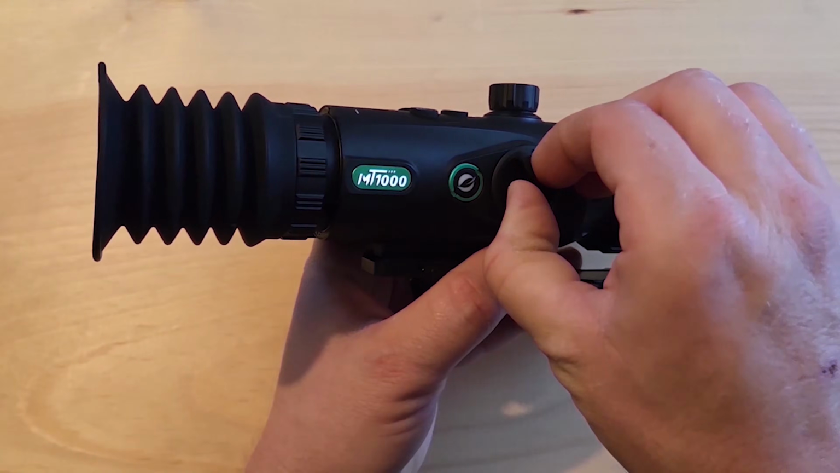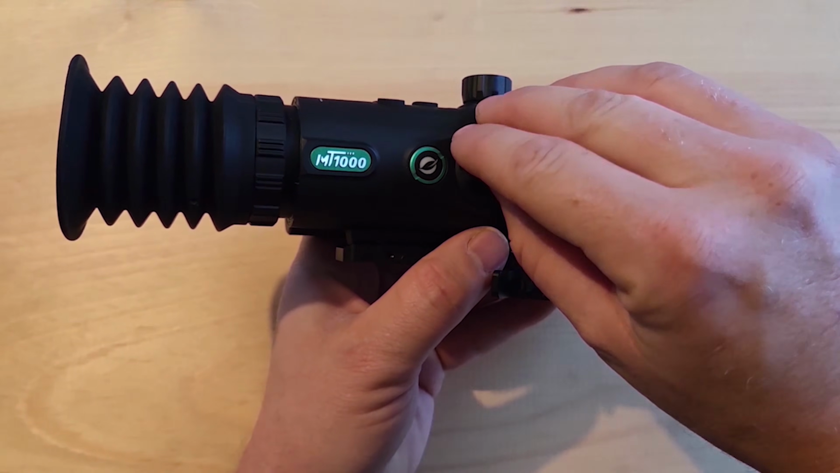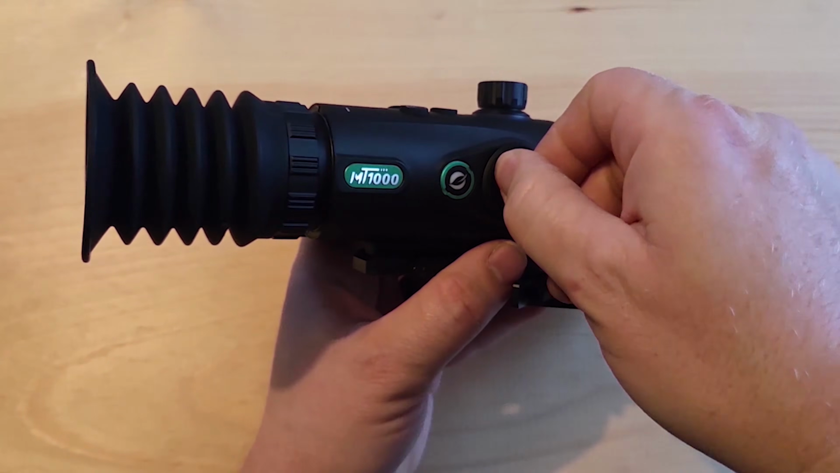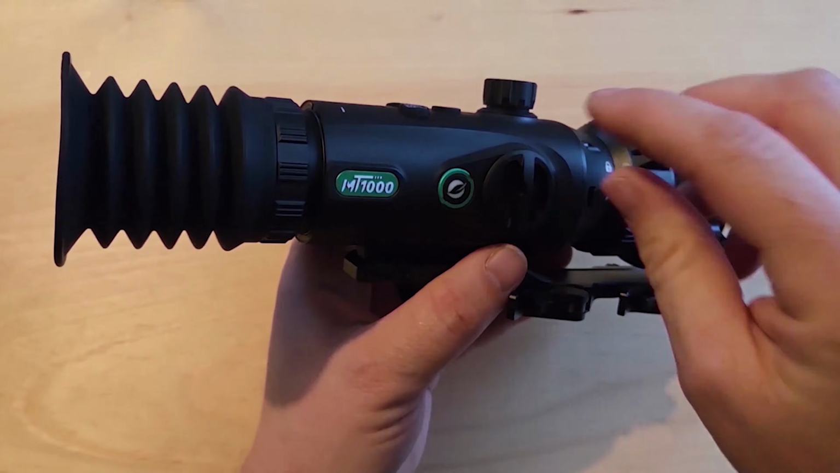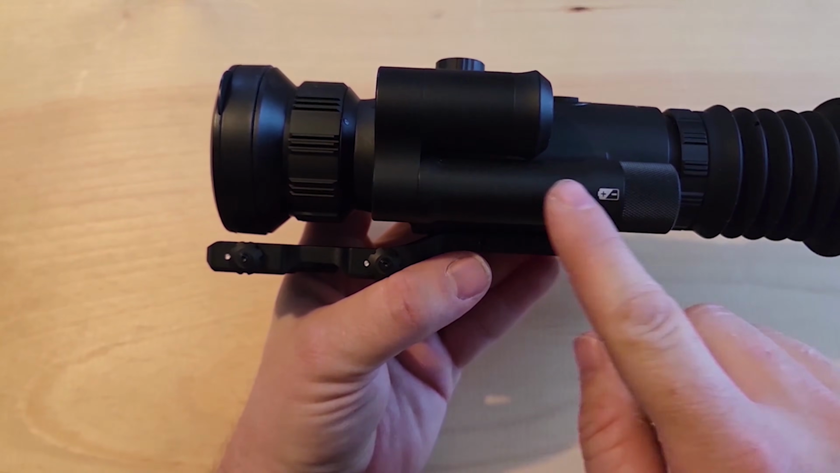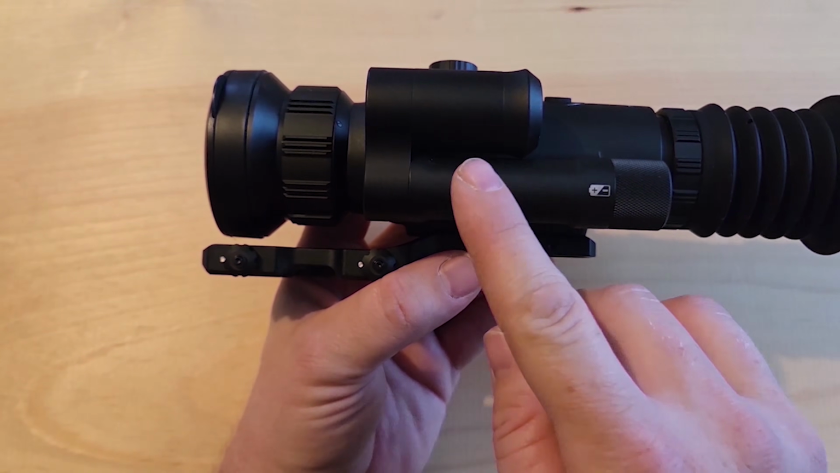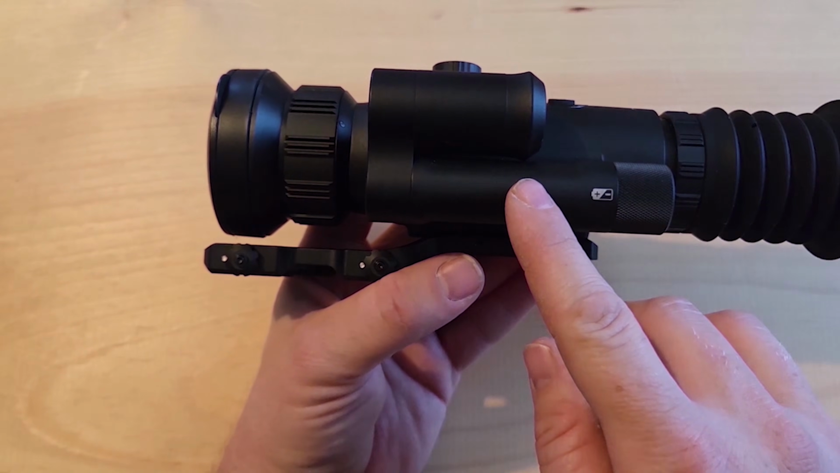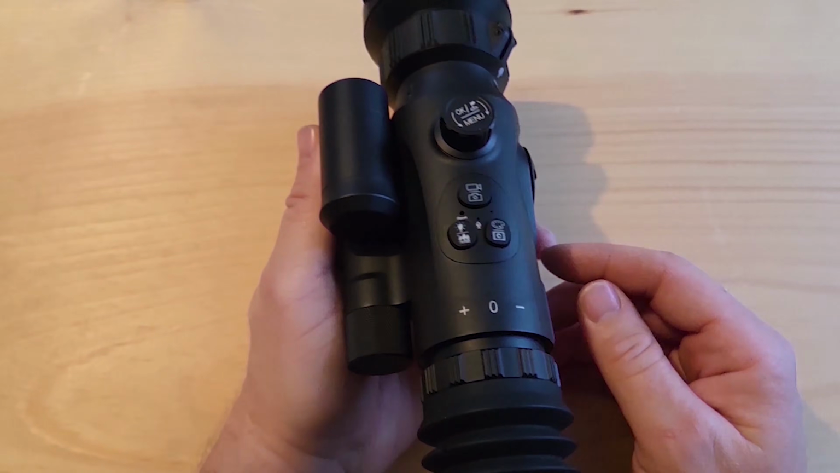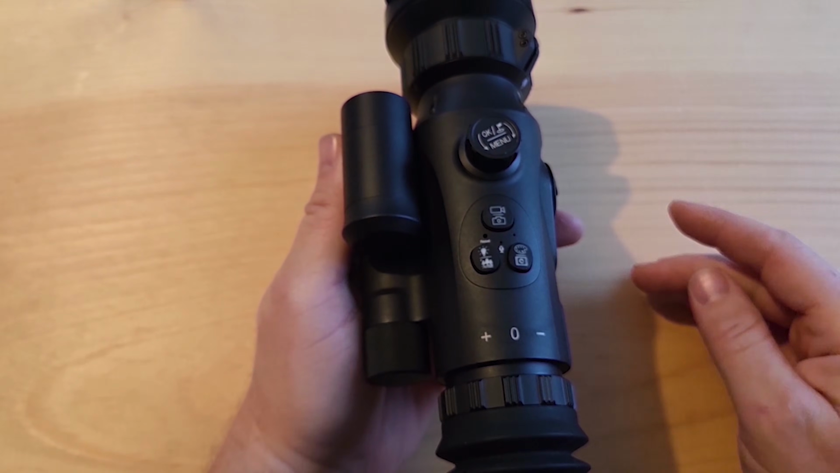You also have a compartment here where you'll have your micro SD, and you can charge and also transfer files if you want to do it that way. It does have an O-ring to keep moisture from getting inside. We also have an O-ring sealed battery compartment, and this has an 18650 lithium flat top battery. Right here we have our laser rangefinder, and once you have it turned on, you can tap this top button to access the laser rangefinder.